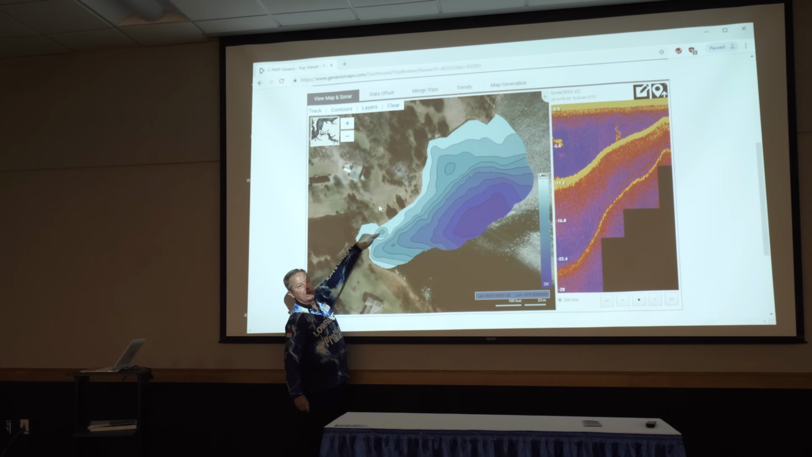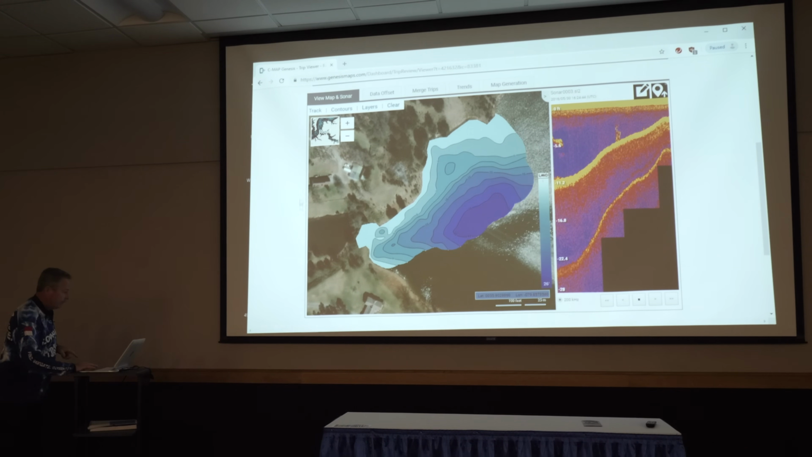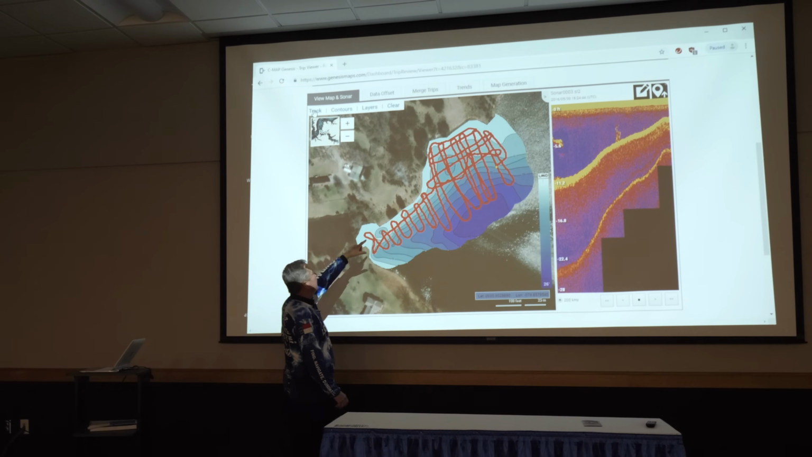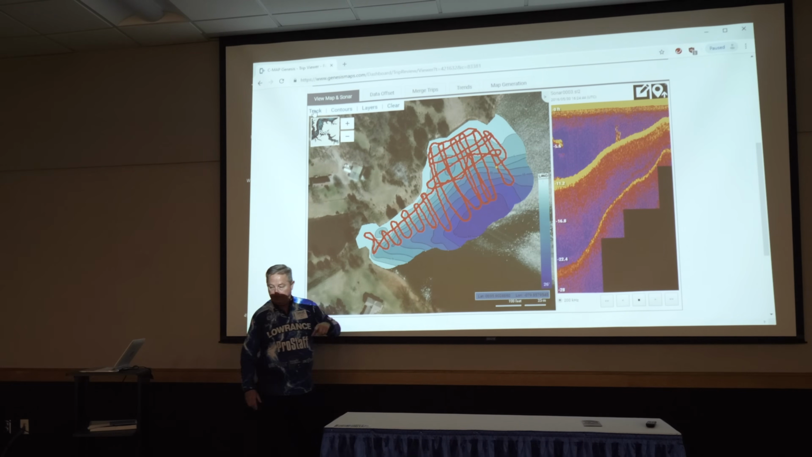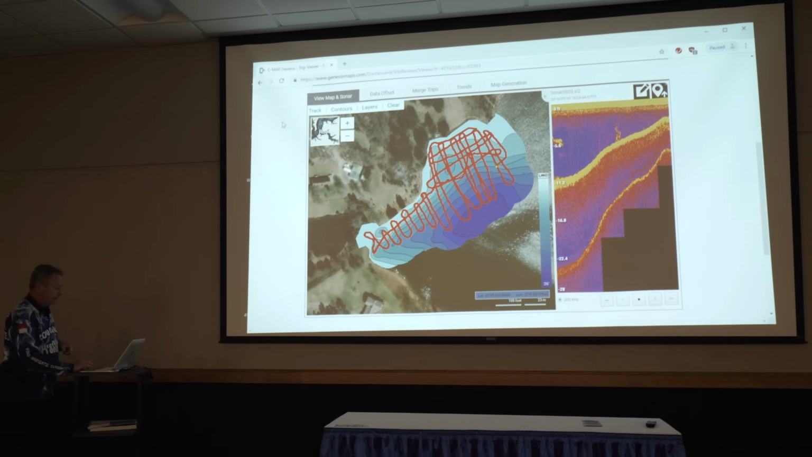One, looks like you got a little pool on the back side of here. And I'll put the track back on so you can see. I was in shallow water. And the same thing back here. I went all the way in the bank. But here's what you're looking for. Track off.